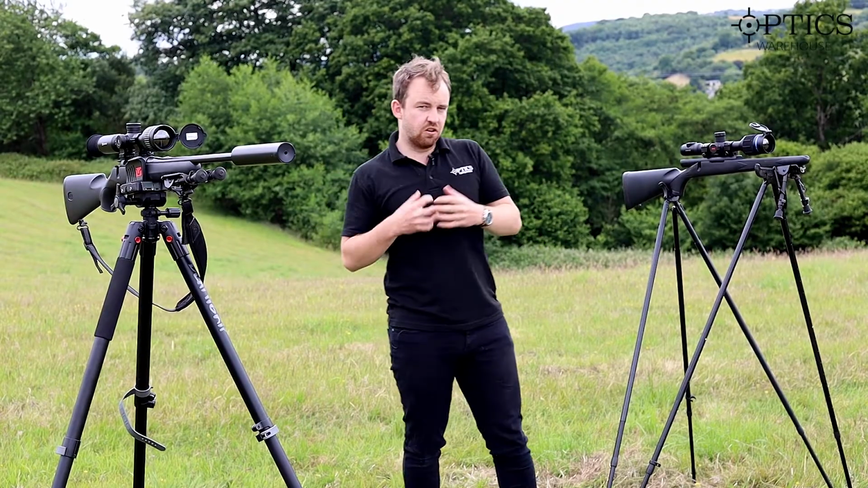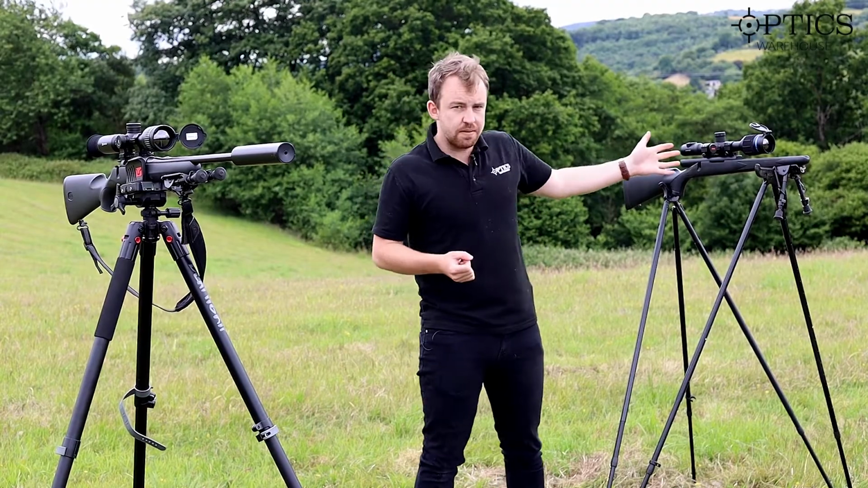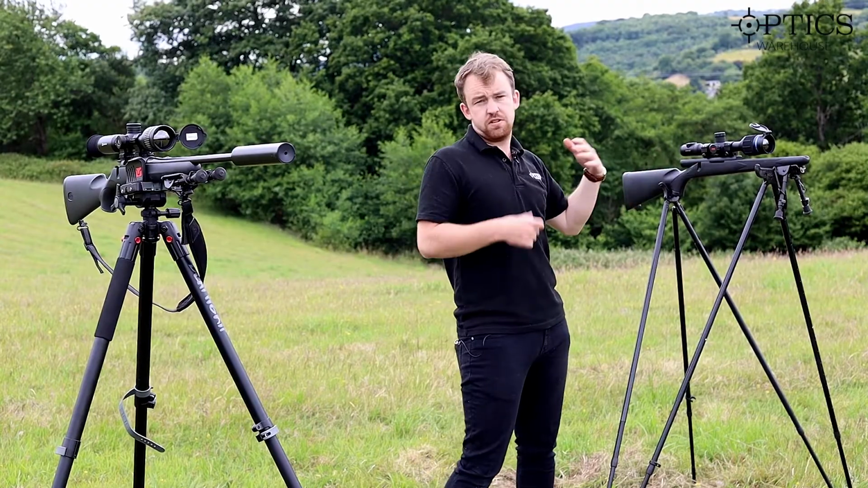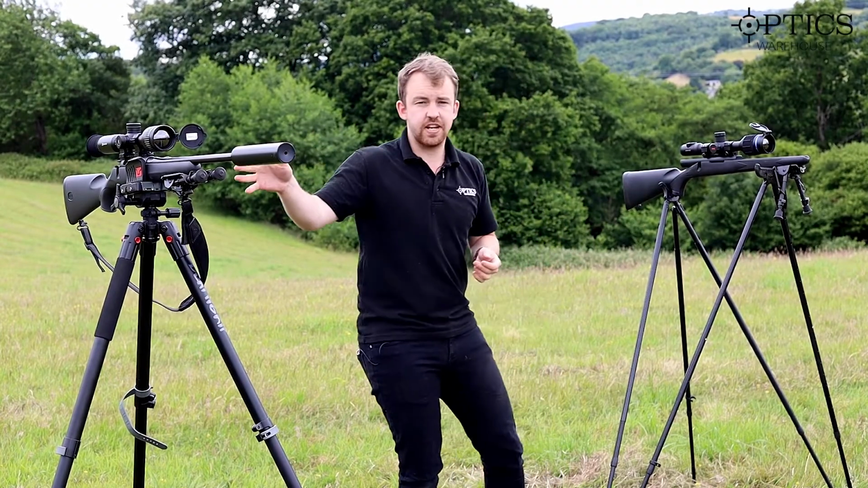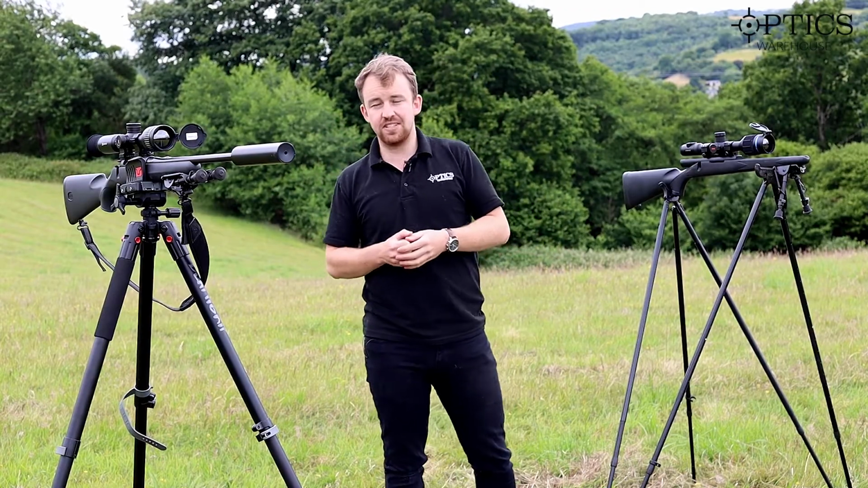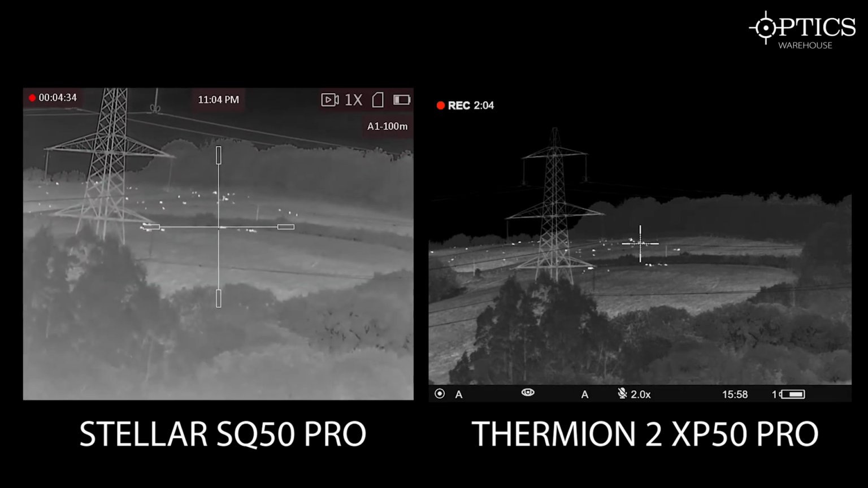One big thing, of course, when it comes to thermal is the price. You're talking here for the Fermion 2 XP50 Pro just under 4.5, on average sort of 4.3, 4.4. For the Stellar SQ50, you're talking 3.5 grand. You're talking nearly £1,000 less for the HIKMICRO.